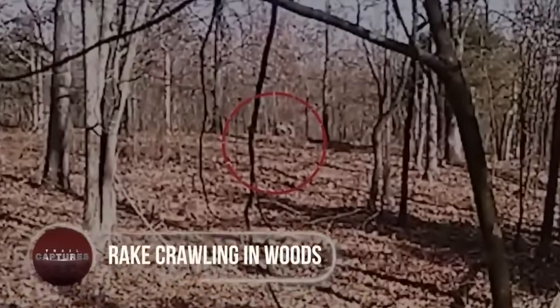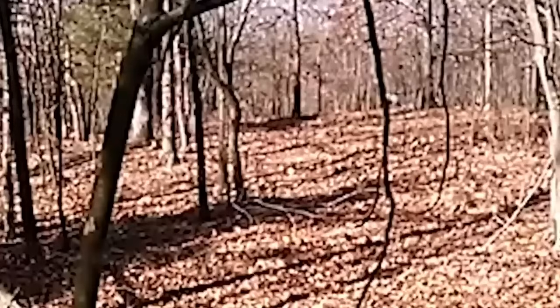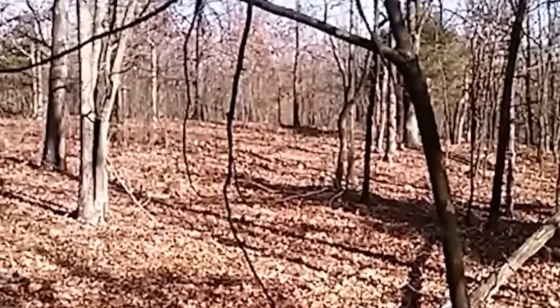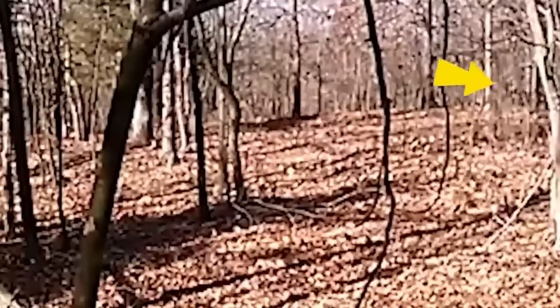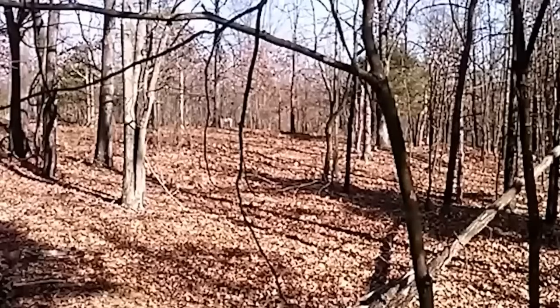Rake crawling in woods. A bizarre trail cam footage quickly went viral as it claimed to show an eerie figure in the middle of the woods. Recorded somewhere in an unrevealed place, the video took a normal start, but then the actual oddity entered the frame from the left side. Crawling on all its fours was an eerie creature that could be seen rambling through the woods, just like a huge, bulky animal.